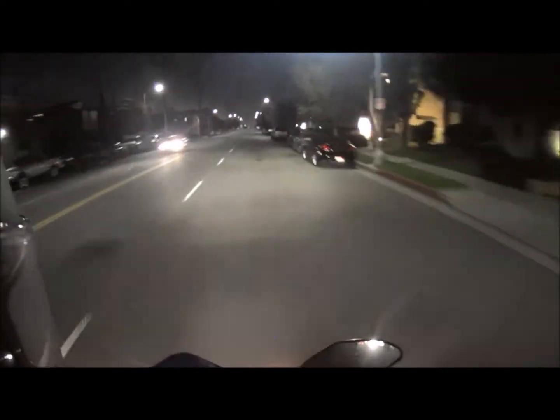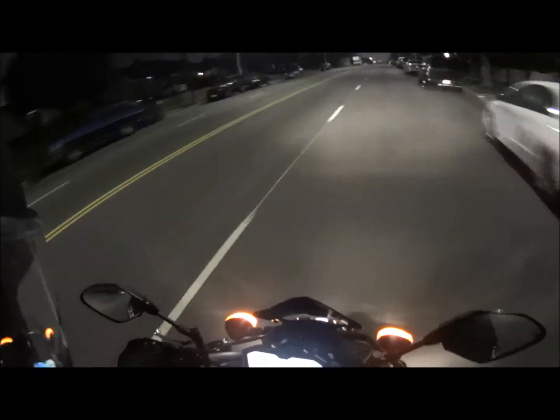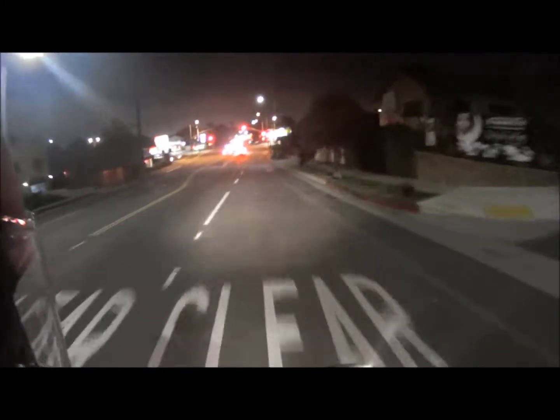So tomorrow we're gonna go out and take a ride through the Malibu canyons, nice and early. I just cleaned and lubed the chain. Put some gas in it. And I just couldn't resist the temptation to go out for a quick spin. I know, I'm sad. It's just the way it is.